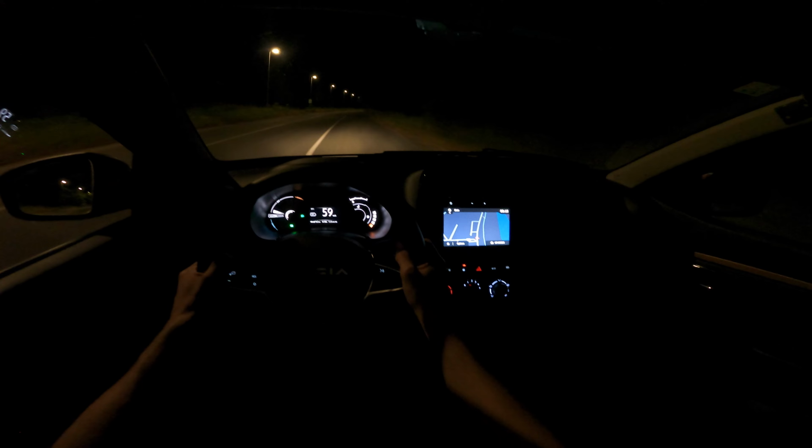You can see the deceleration. There's like a pitch sound. So it has regeneration, and I believe it is with the electric motor. So this has front disc brakes, and at the rear it's drum brakes. That's good for maintenance. It's more long-lasting on the back with the drum brakes, and saves you money as well.